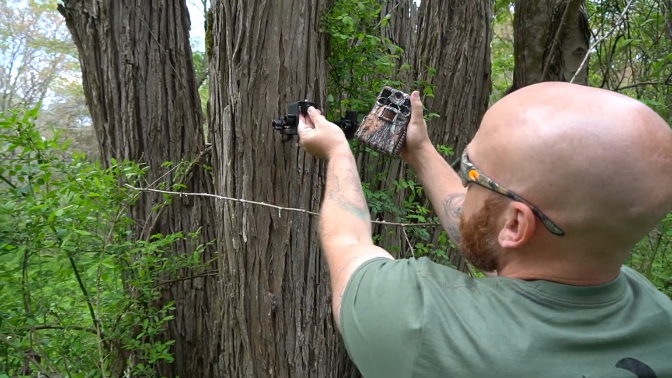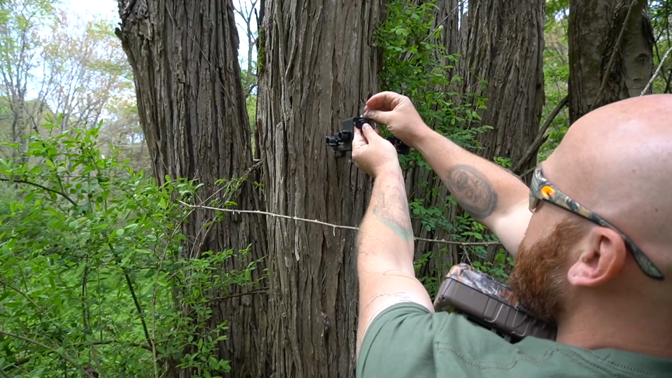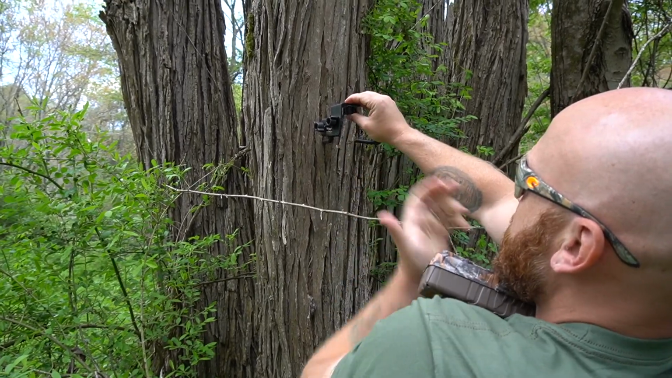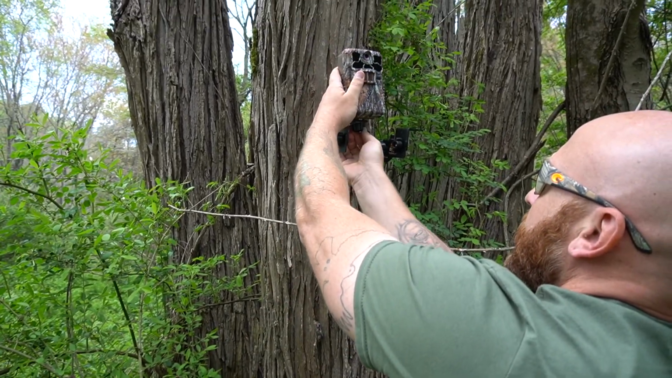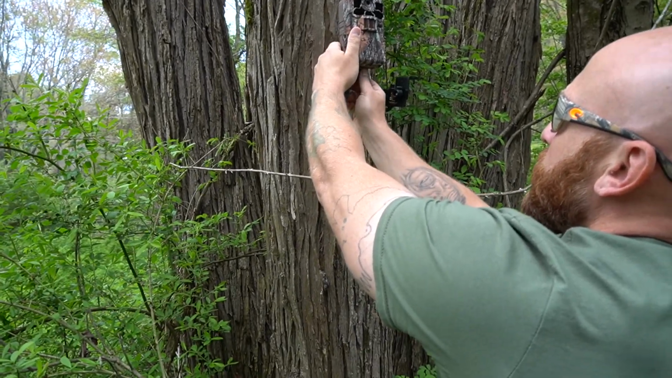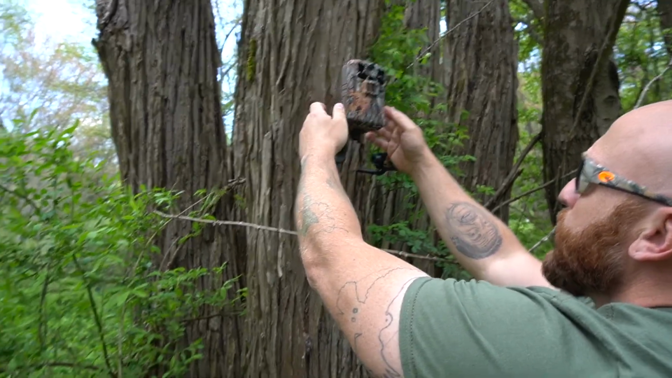That part's a little bit tricky, and then one goes on top between the bracket and the camera. And then, like I said, you just screw that right into the bracket you got pre-drilled on the camera. You don't want to go extra tight, but just tight enough to where it's stable.